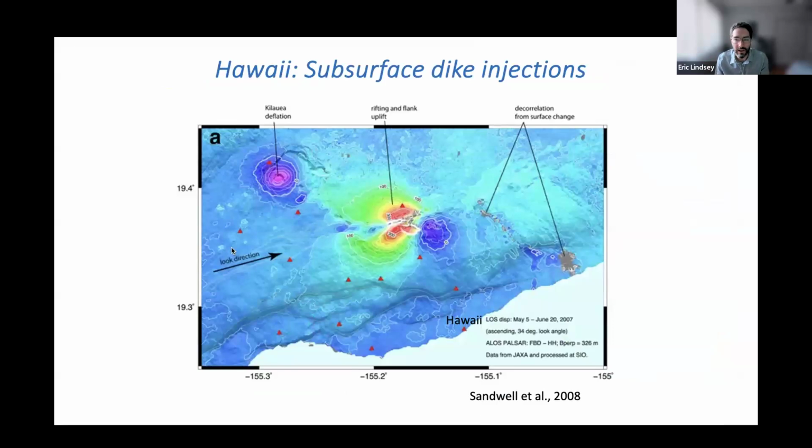So in Hawaii, that's another exciting one. I don't know if you guys have been following the Kilauea eruption that's going on this year. It's been fountaining lava up to 2,000 feet or something, and pretty impressive eruptions are going on there right now. This is an earlier one from 2007.